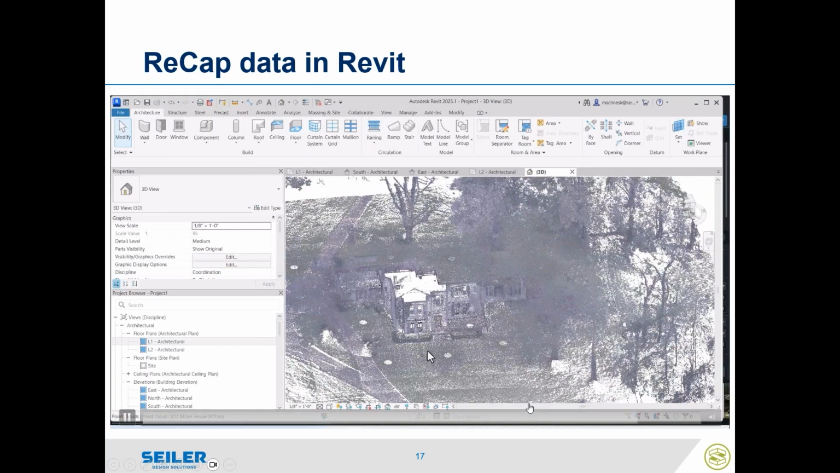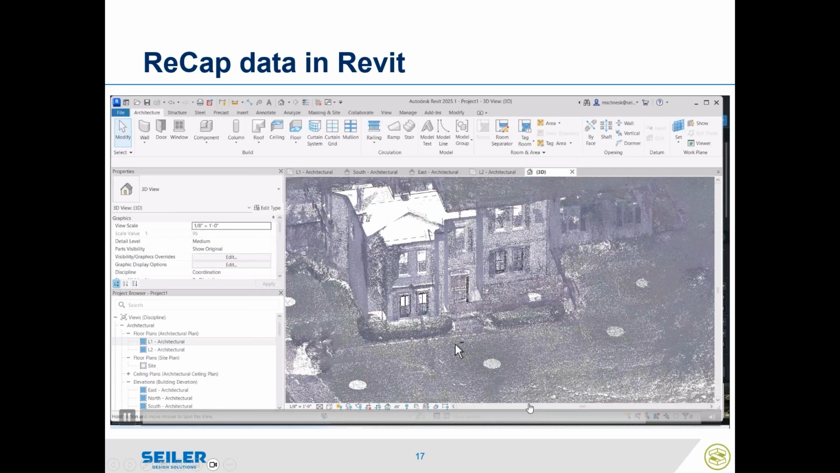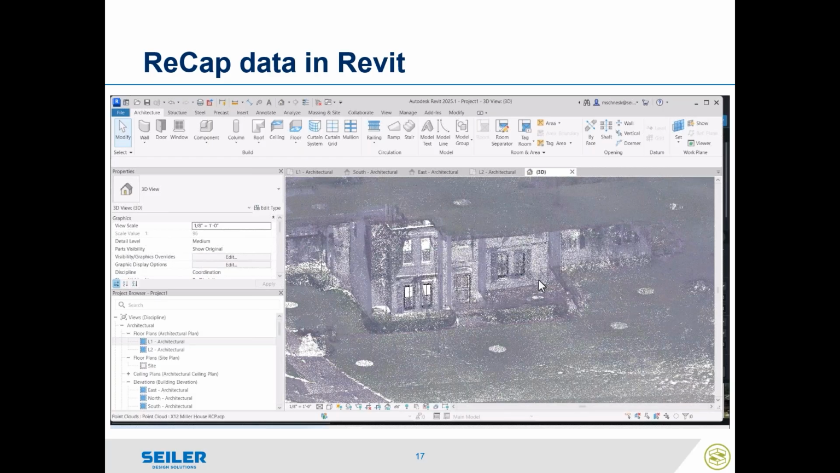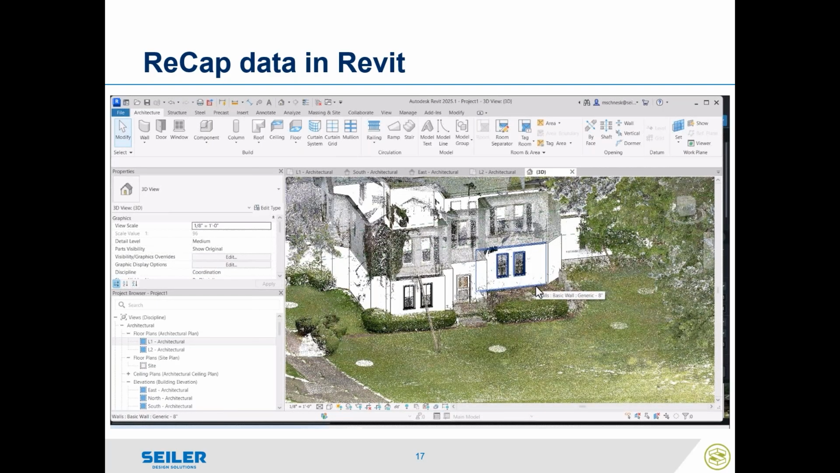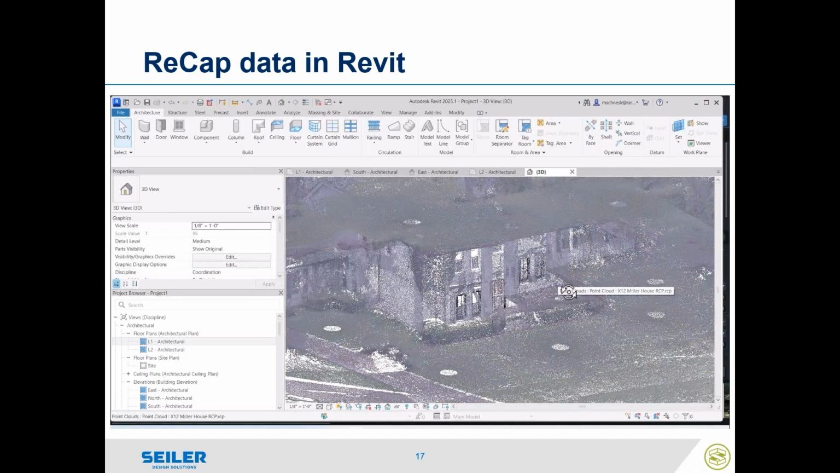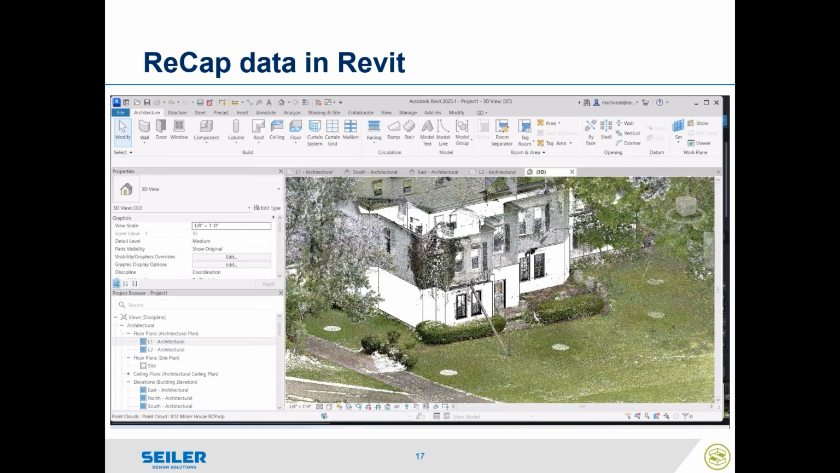We'll move over here to a 3D view. So this is a 3D view in Revit. You can see how I'm starting to create my model based upon that point cloud. Again, I don't have to use it for creating existing models. If I was to build an annex or a garage and I wanted to tie it into this building, I can use it as my tie point and as a plane of reference. And that's all I got.